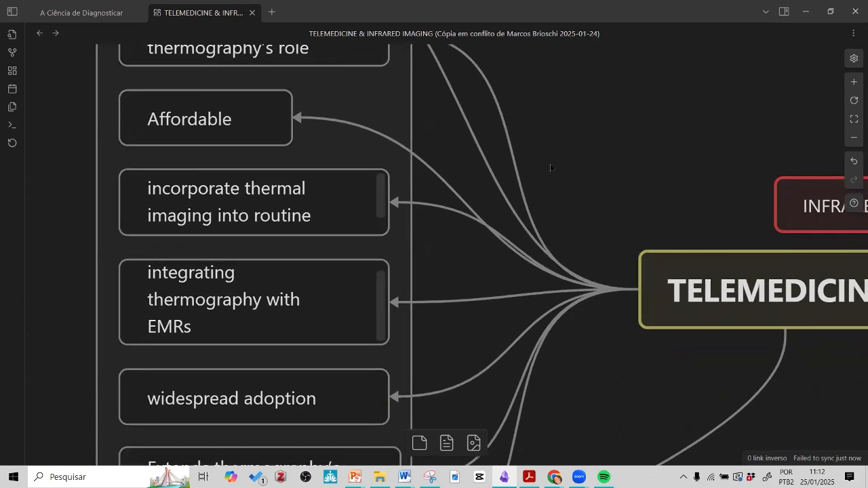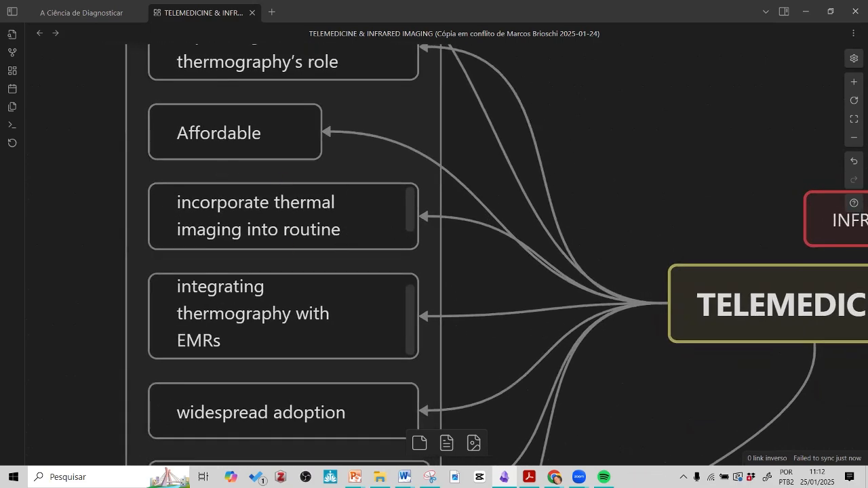Telemedicine also permits incorporating thermal imaging into routine. Routine is very important, because nobody will do that just to use sometimes.